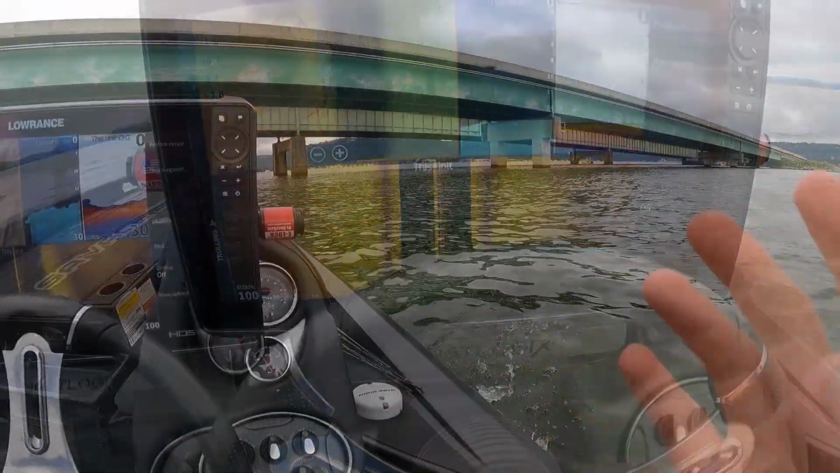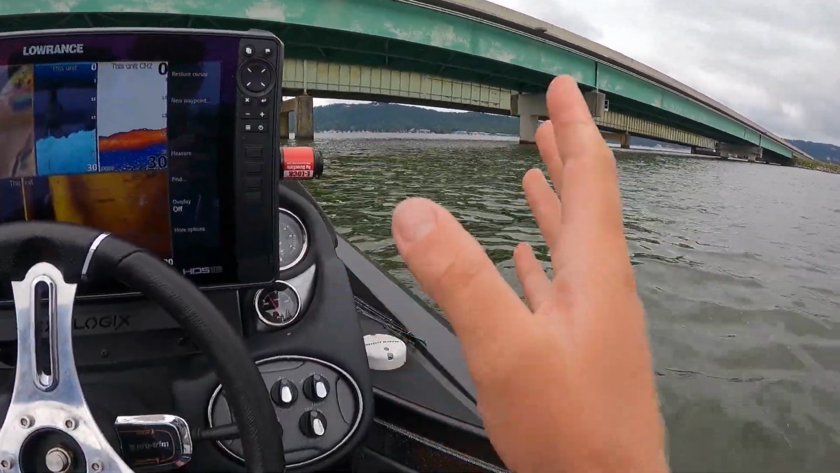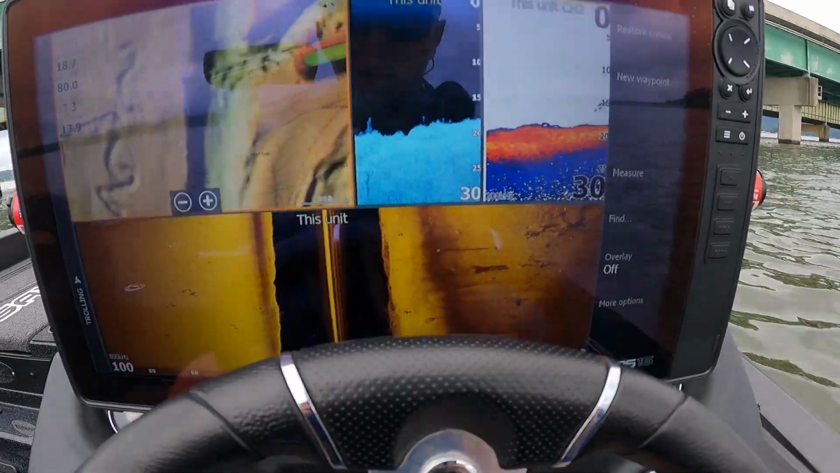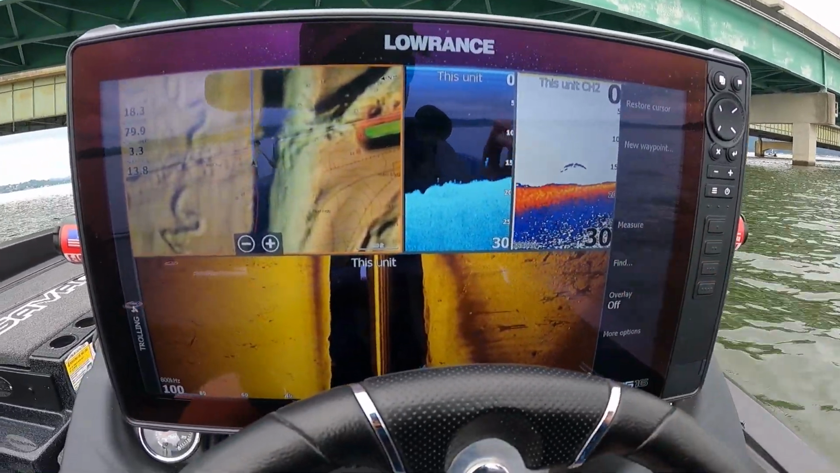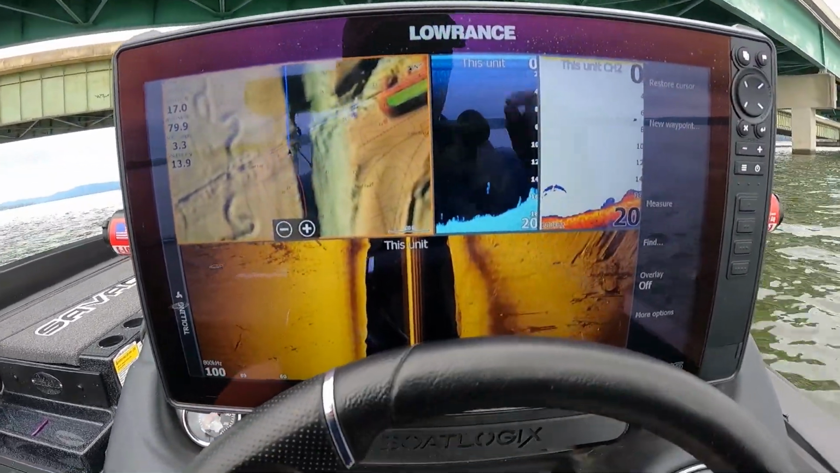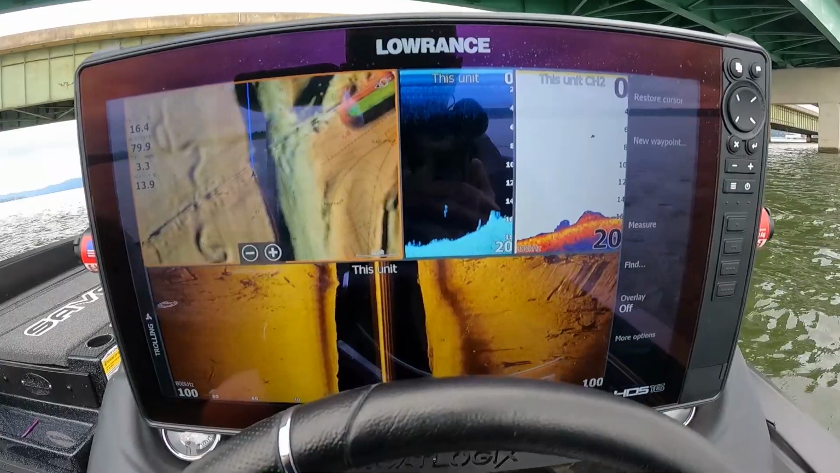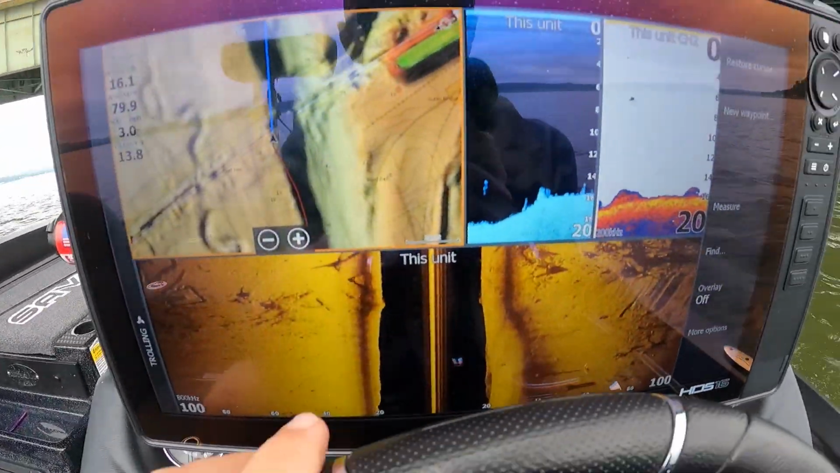Another place that side scan is really useful is bridge pilings, just like this bridge we've got in front of us. I'll show you how I use side scan on these bridge pilings. What I like to do is scan up pretty close to the bridge. It might be a little uncomfortable at first, but you probably want to get about 10 or 15 feet away from the bridge. I'll show you guys what that looks like.